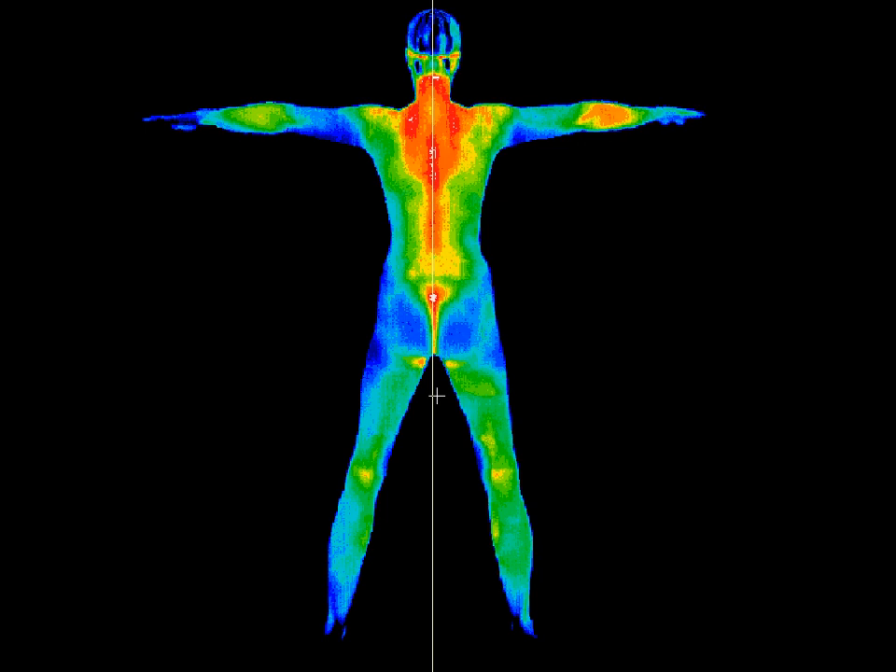In conclusion, thermography is a great tool to detect disease that is not apparent yet. It is also a great tool to narrow down and direct further workup when nonspecific symptoms are present.